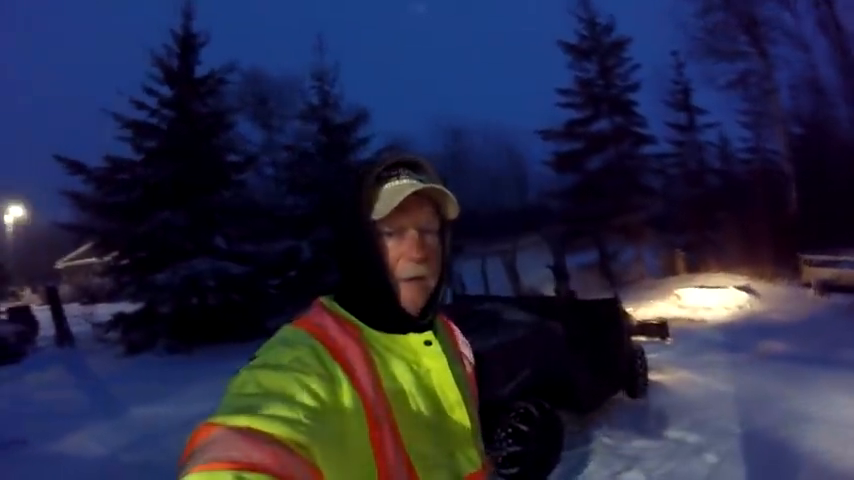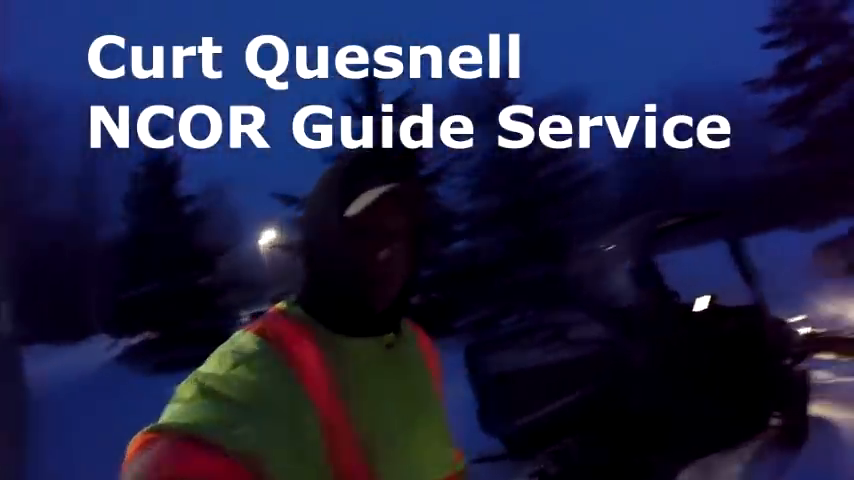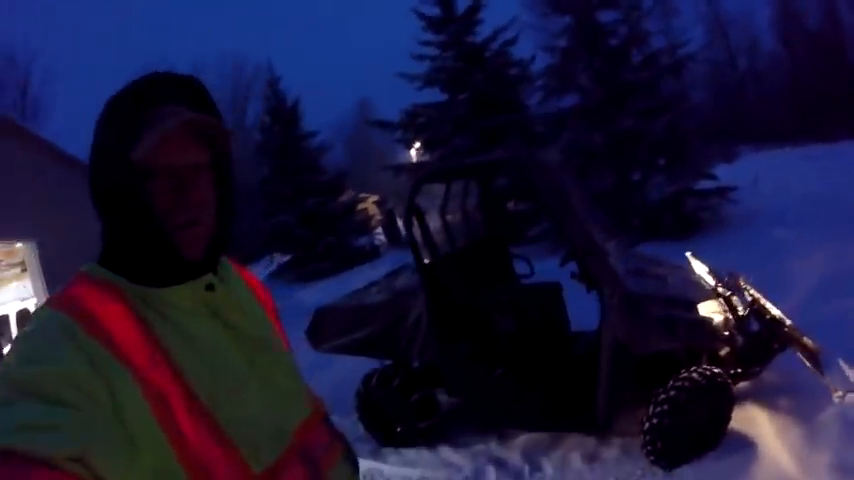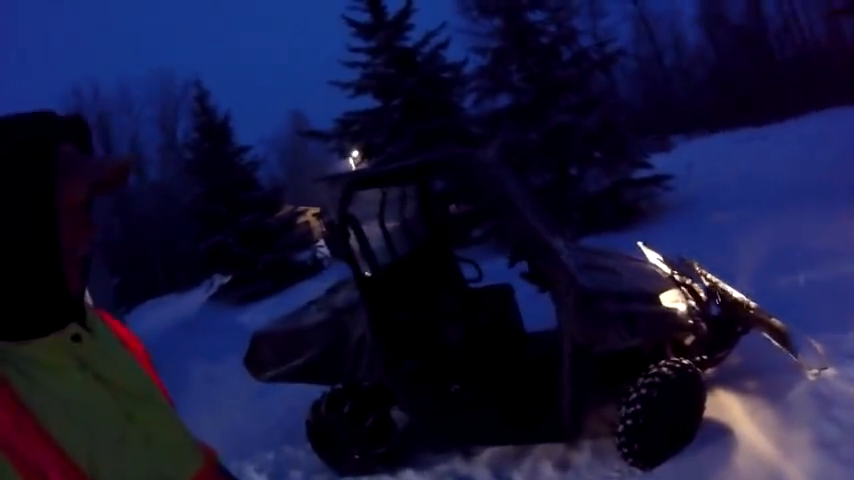Curt Quesnell, all ready to get back out after it. Another day on Lake of the Woods. The Ranger's just chugging away, ready to go. I've got everything I need, hopefully, under the tarp. Still pretty dark. I hope you can see this. I'm kind of just waiting a couple more minutes.